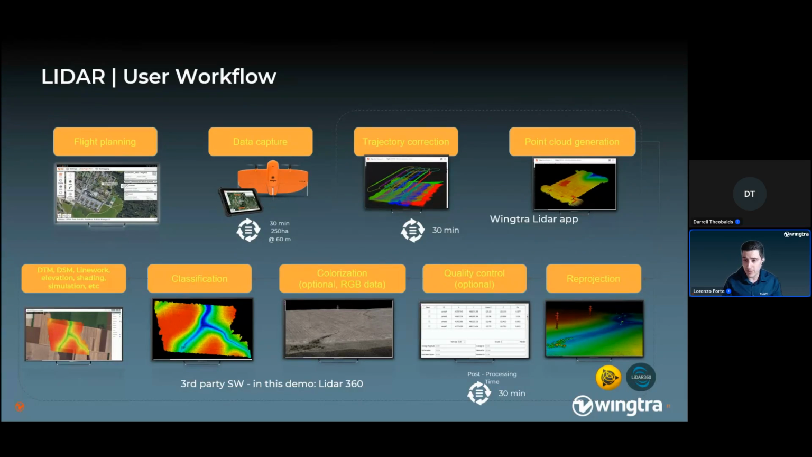It takes only a few minutes via the tablet. You upload the mission to the drone. You run your self-check. Again, the checklist is guided for the operator. Then you press go and you start to collect your data. If you look at this, for example, in 30 minutes, we cover 250 hectares. So you cover that in only half an hour.